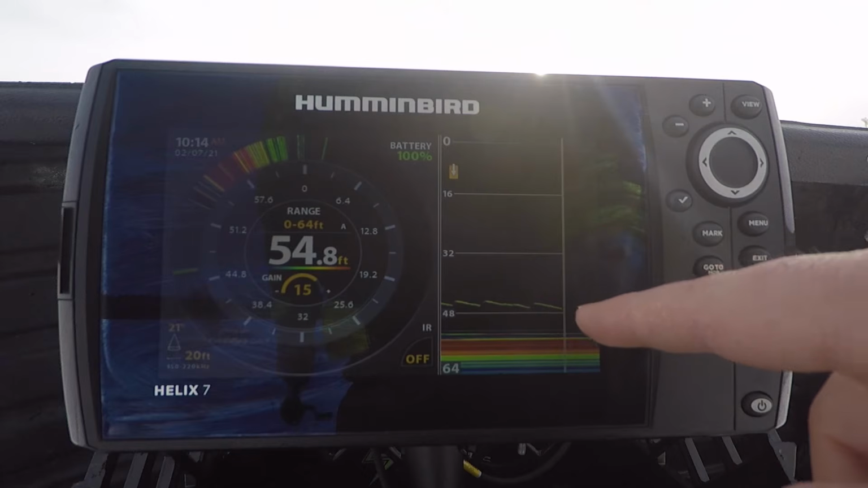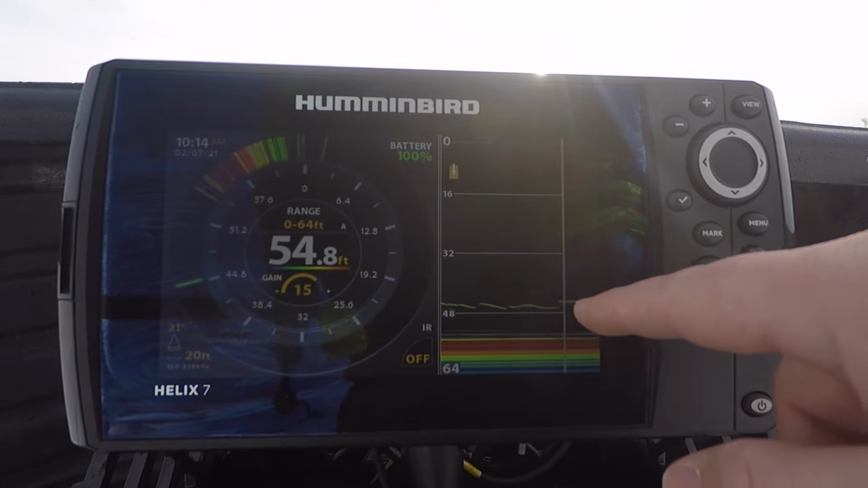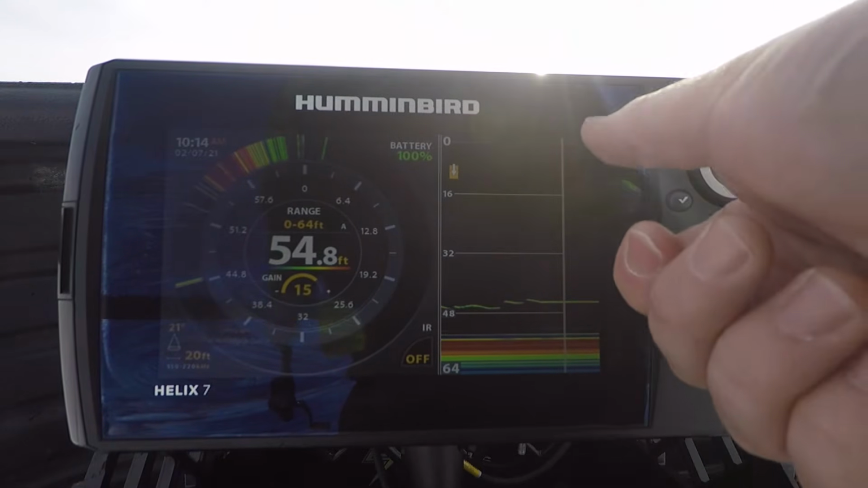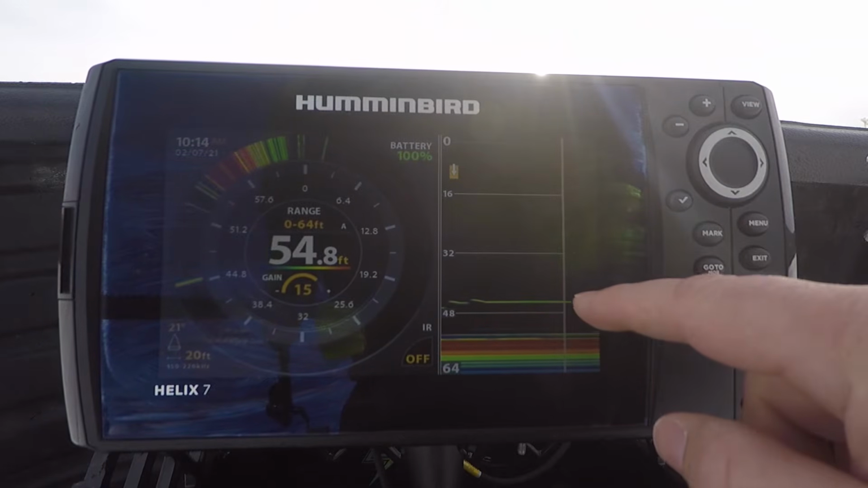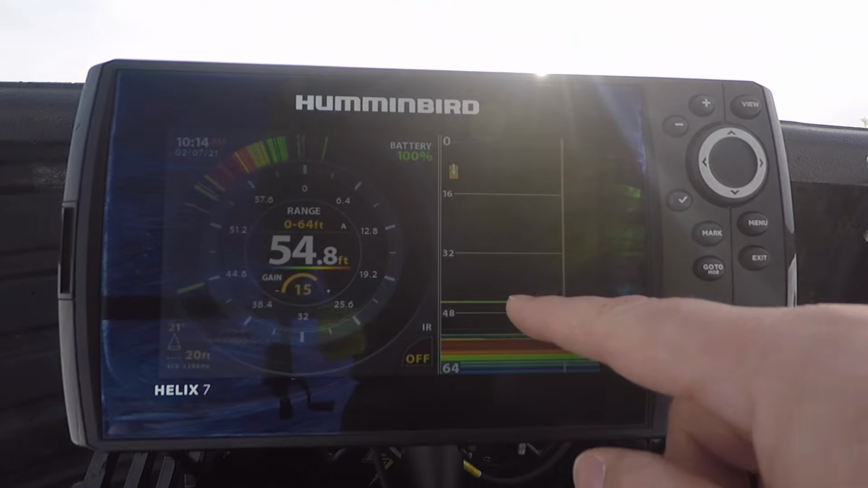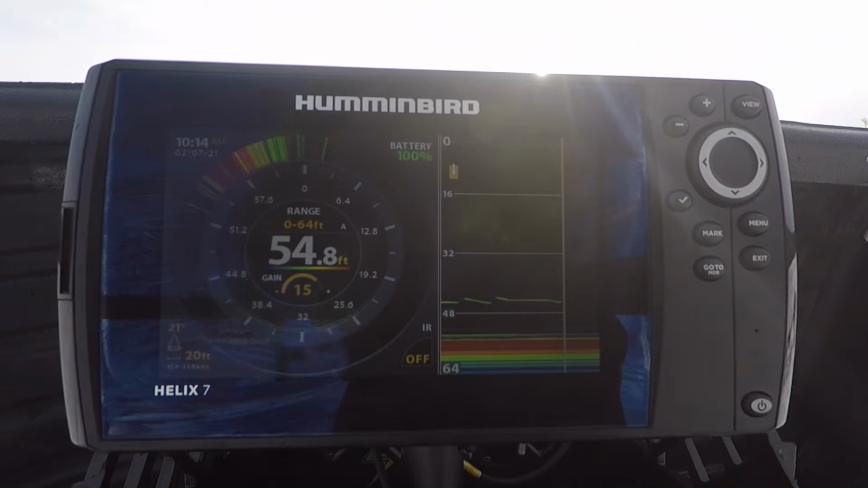And let's just take a quick look at the 2D sonar. This little line here is my jig. You can see that going up and down. This is a vertical representation of the water column. This is right under the ice. This is the bottom. This is my jig down 44 feet. And you can see this records a little bit of data. This is the freshest data. This is the oldest data over here.